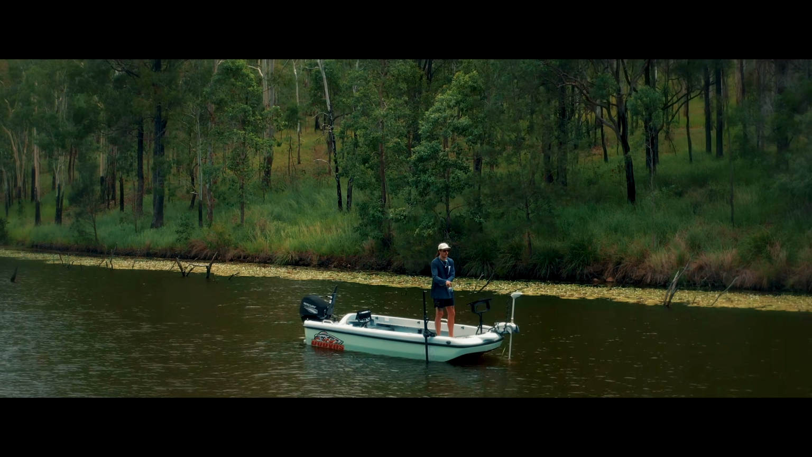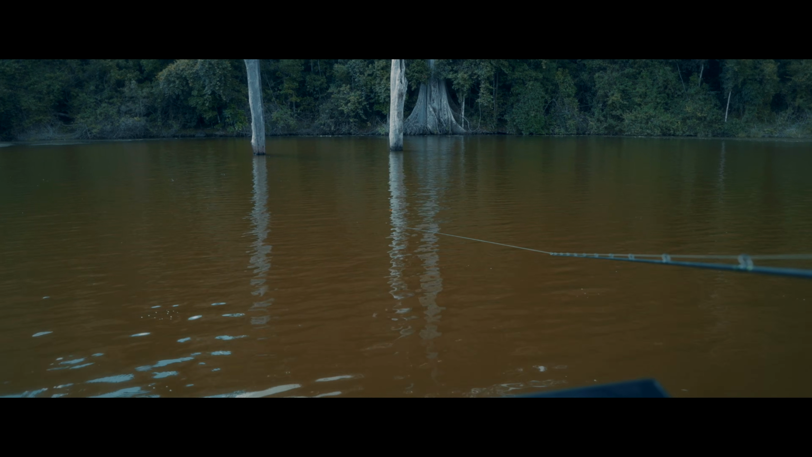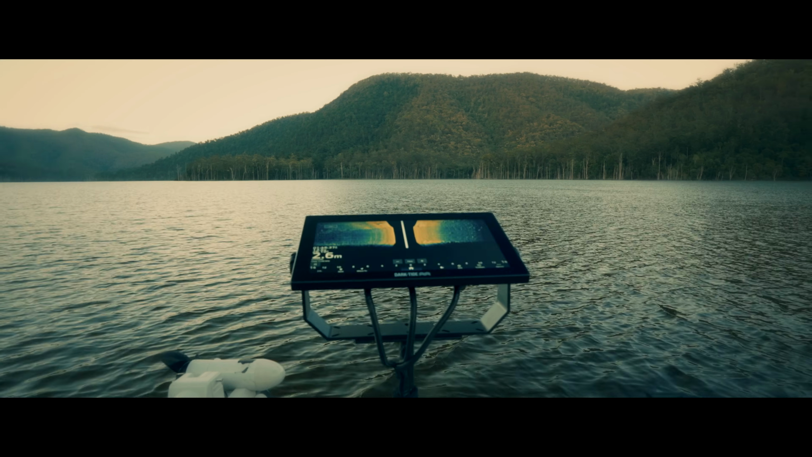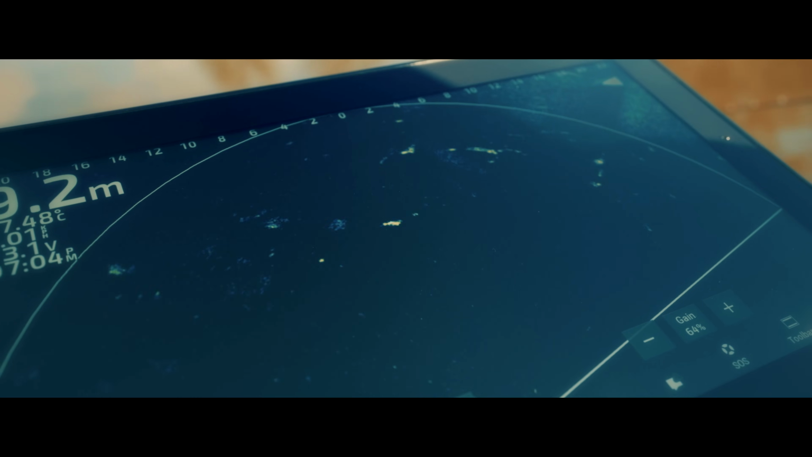So we can now see fish that we would never have gone anywhere near, fish that are sitting in the middle of the dam in 70, 80 foot of water. They're fish that we can now see, present lures to, that we just never would have targeted before. That ties in the Darktide screen. Previously, fishing a 12-inch screen and quite small lures, you could do it, but finding that lure on the screen to present to the toga was sometimes a little bit difficult.